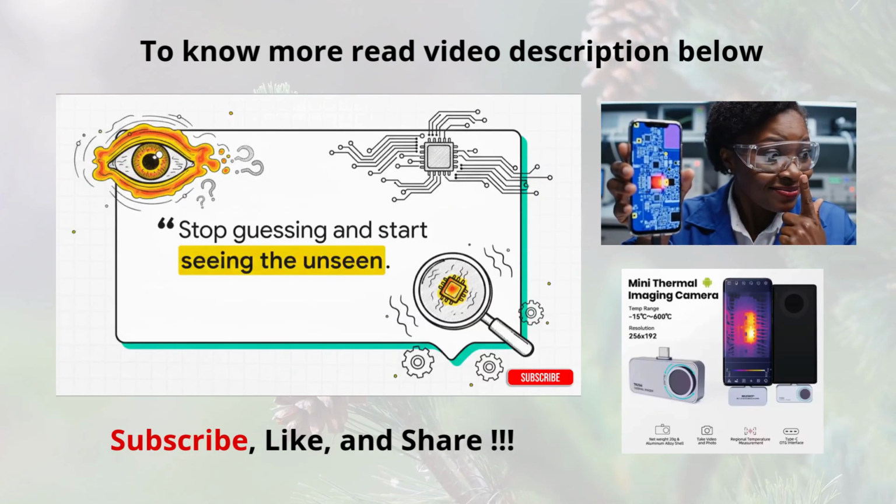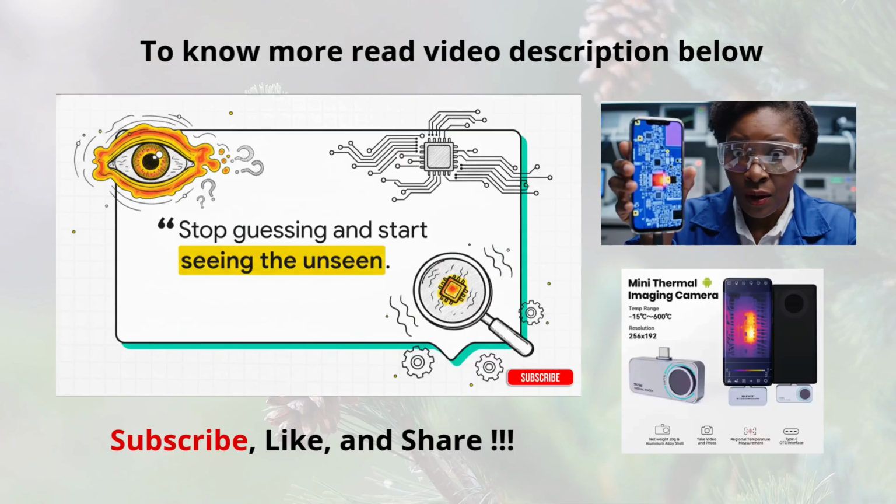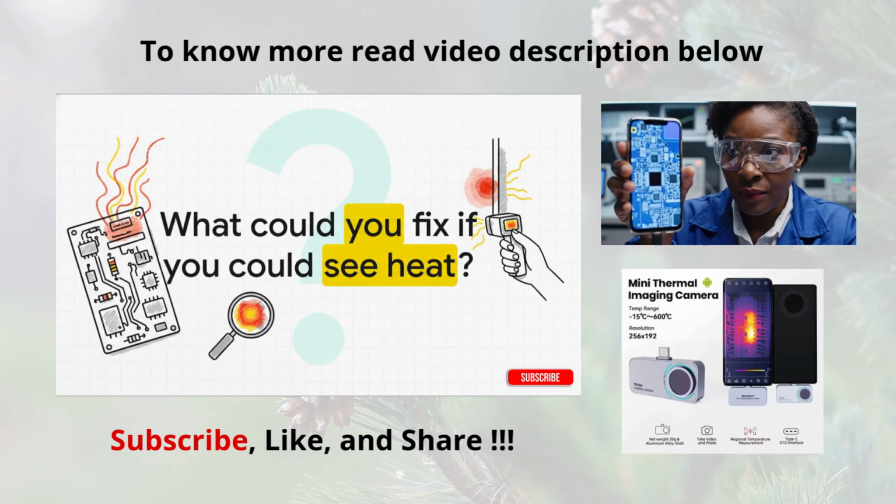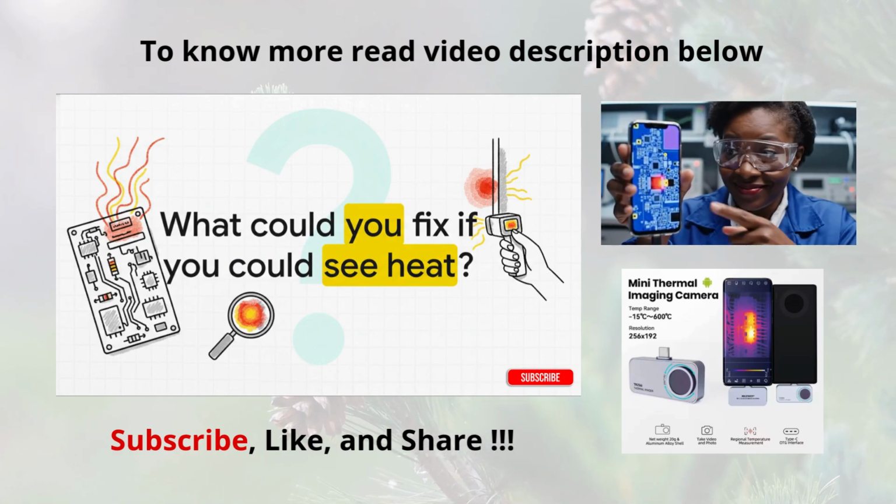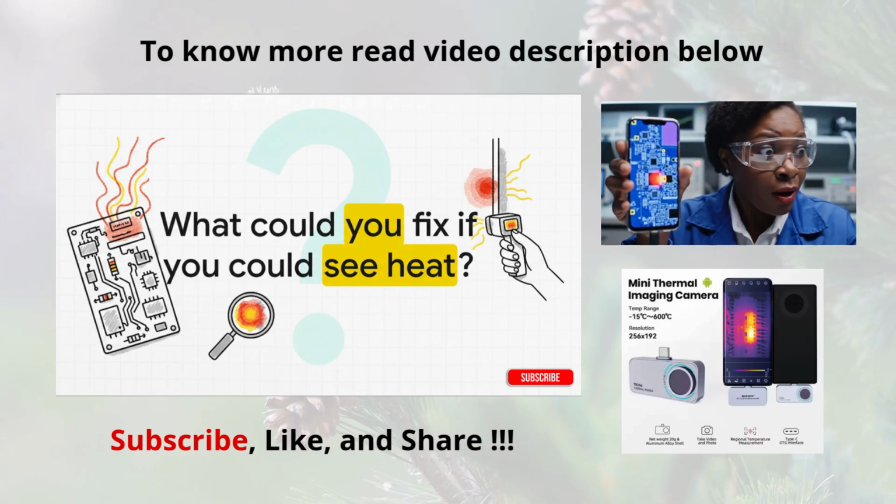Honestly, I think this pretty much sums up the whole philosophy perfectly. Stop guessing and start seeing the unseen. It's all about giving you the power to solve problems you literally could not see before. And that's really the final thought I want to leave you with. When you get a new sense, a new way to see the world around you, the possibilities just open up. So just think about it for a second. What invisible problems could you solve if you could finally see the heat?